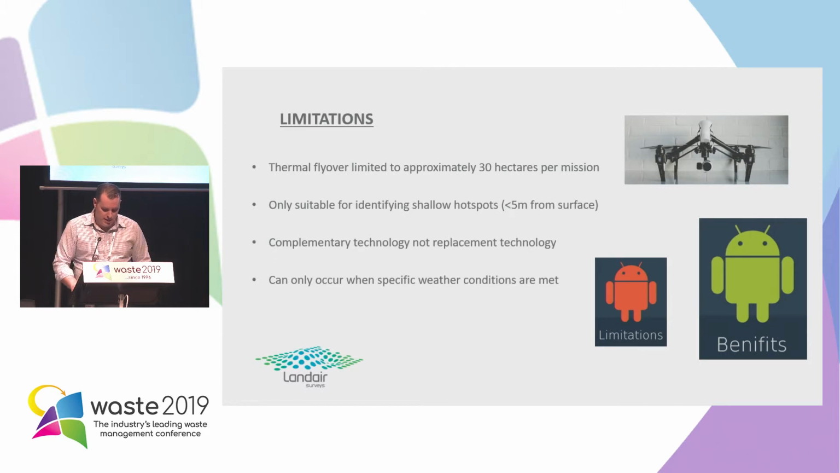It's good technology, very, very useful data outputs, and the benefits far outweigh the limitations, but there are limitations you need to be aware of in using drones for thermal mapping. And currently, thermal mapping is limited to approximately 30 hectares per mission. And the reason for this is, thermal flyovers have to move a lot slower through the air to account for refresh rates in the camera. So normal drone flying speeds for a normal drone flyover would be 30 to 35 kilometres an hour, but you really have to drop that down to about 15 kilometres an hour for a thermal flyover, just so the camera has time to refresh and you're actually getting useful measurements on the ground there.